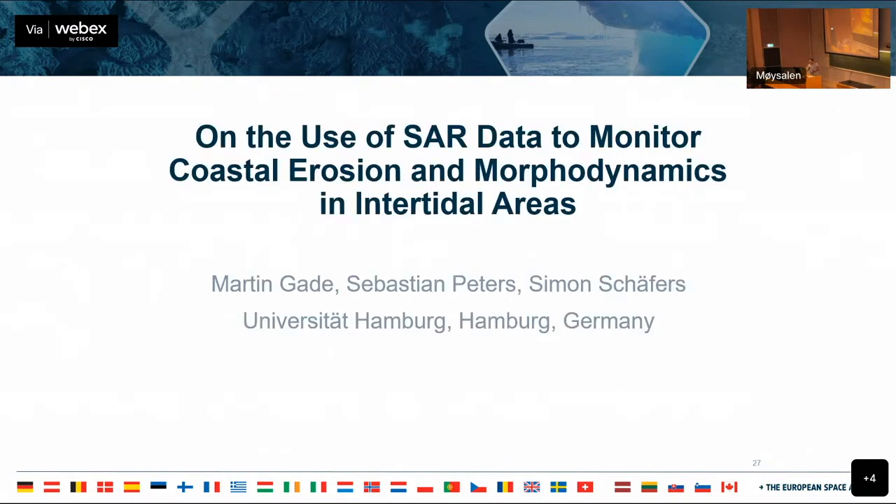So those first three contributions, which we labeled here, were more of the technical approaches. And now the next set of abstracts are more, it's technical, but it also has some geophysical application. So that's just how we broke it down. So this next one is from Martin Gade, using SAR data to monitor coastal erosion and morphodynamics in intertidal areas.